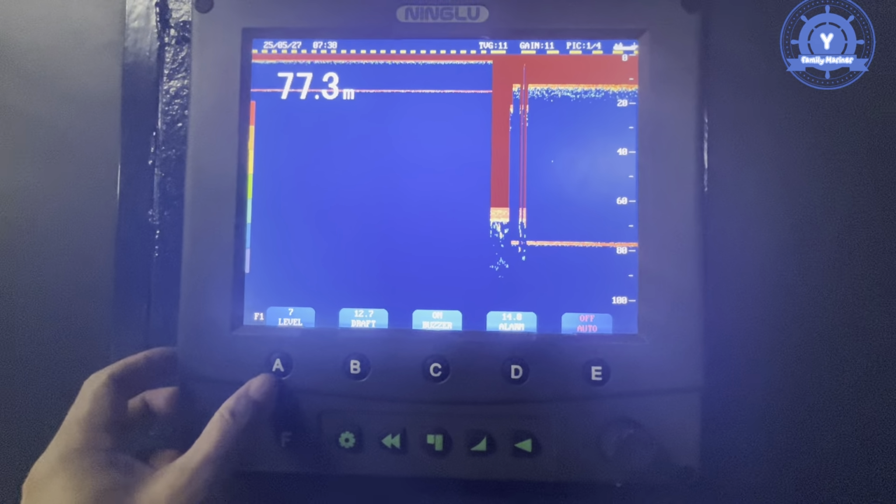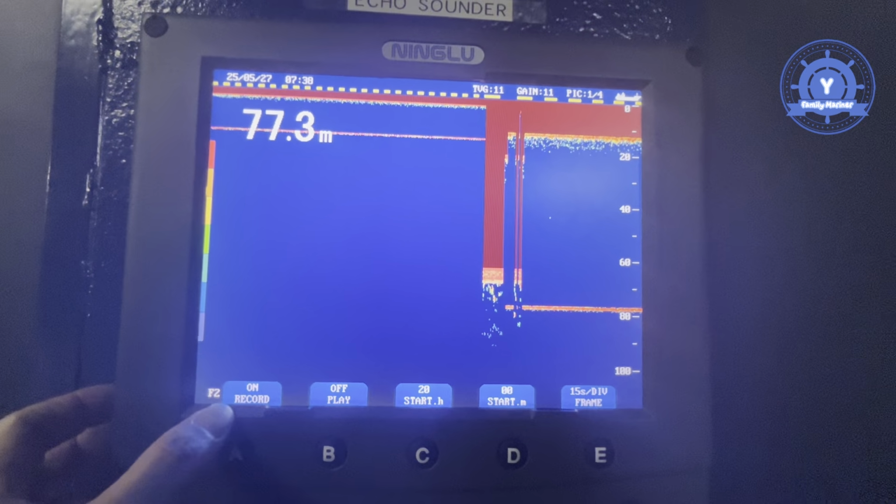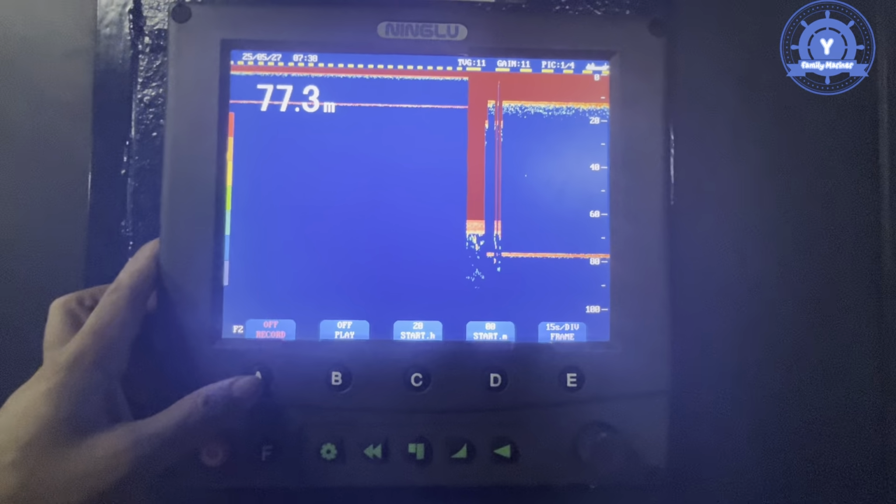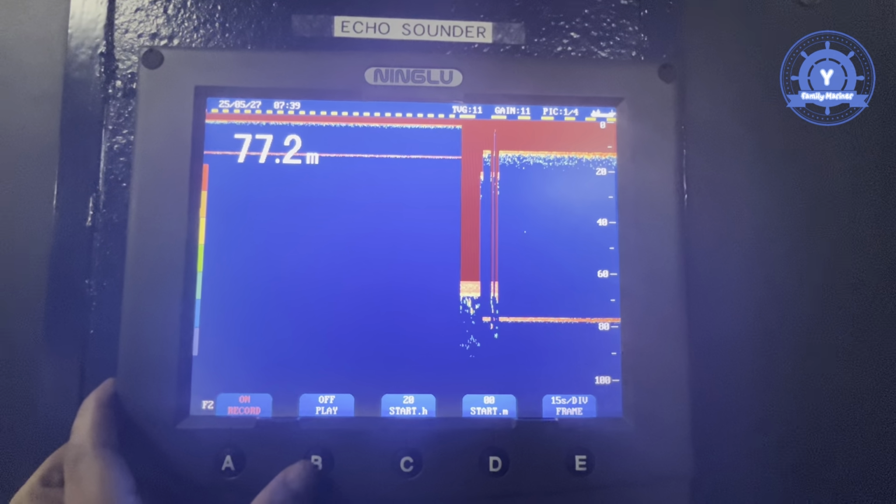Now we can choose function 2. Function 2 is on record. Our echo sounder display is on record, this is for on record. So on record, and then this is for off display and on display also.